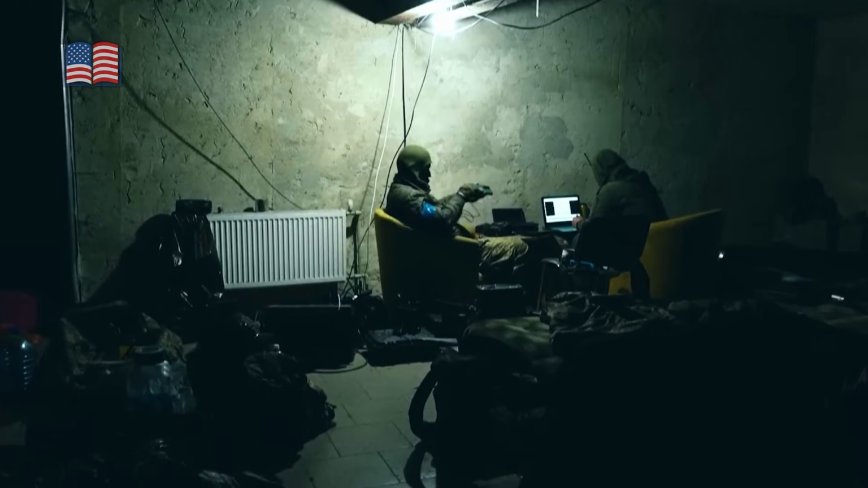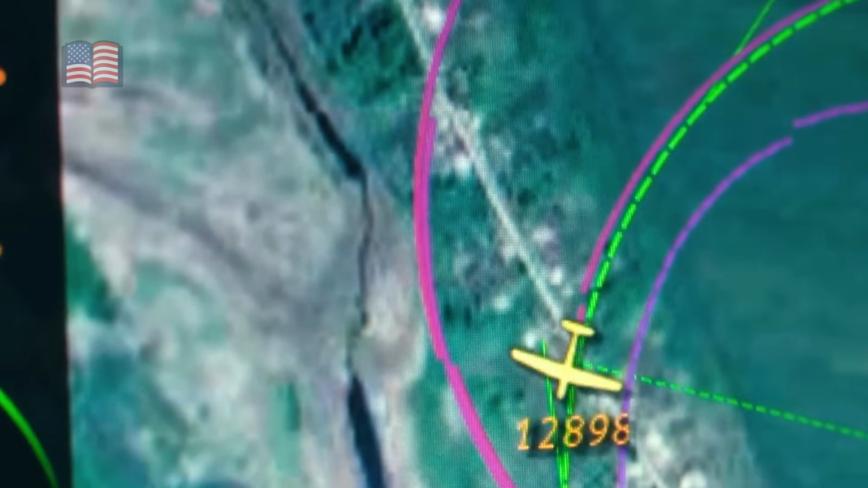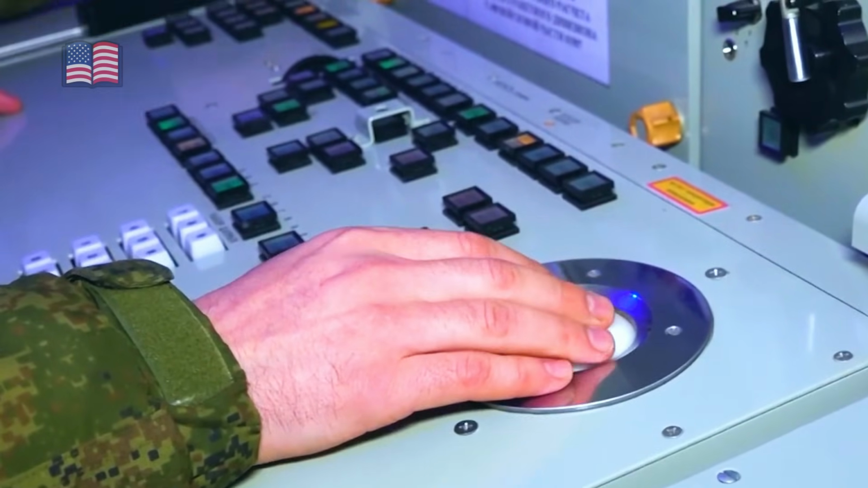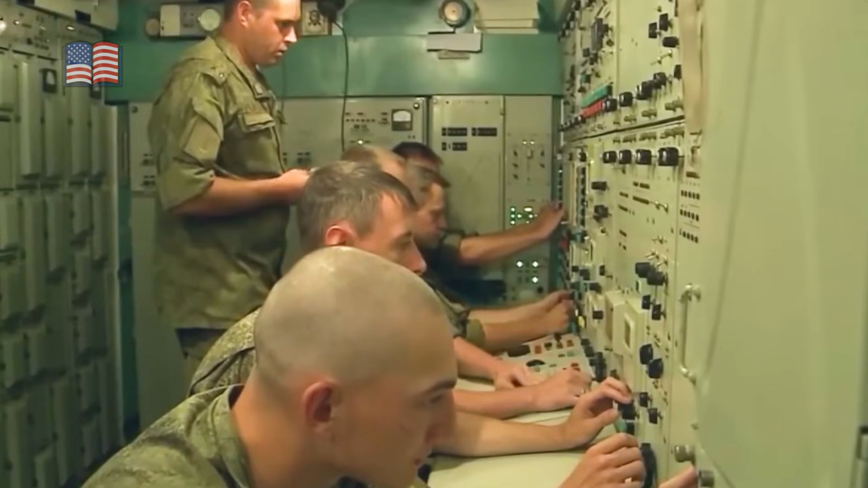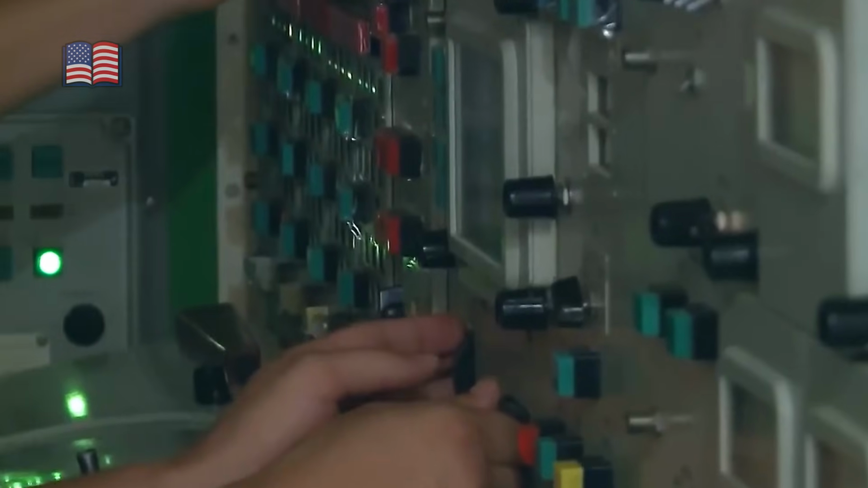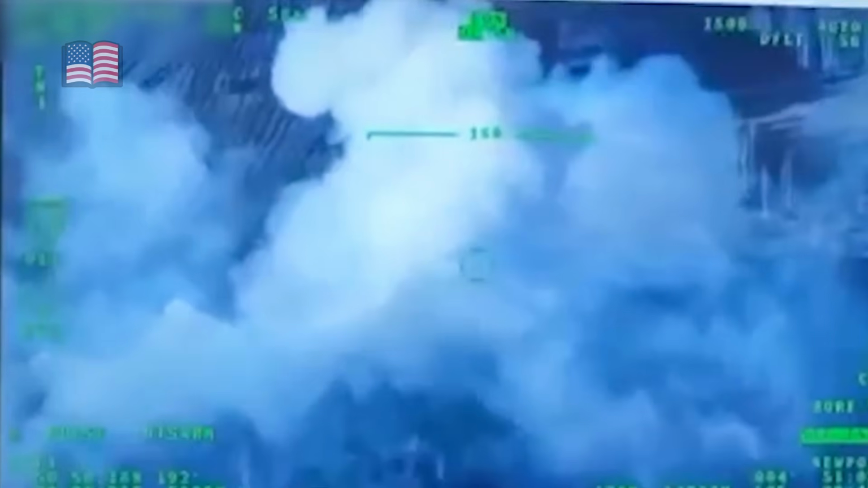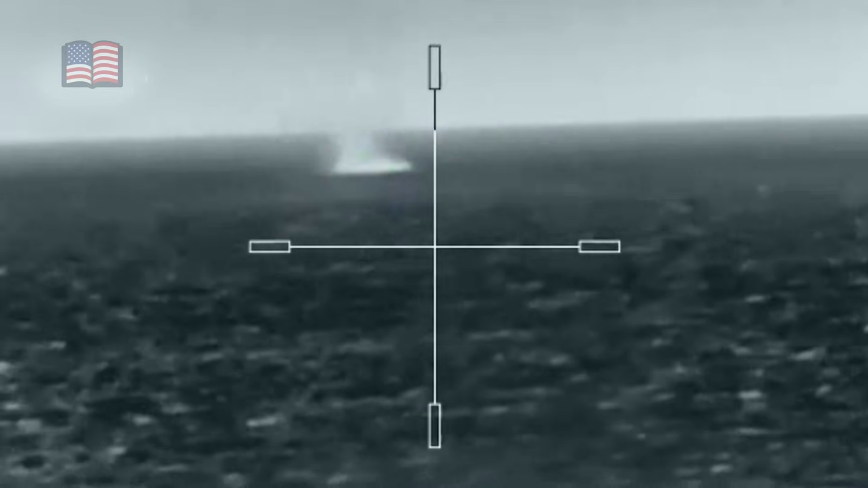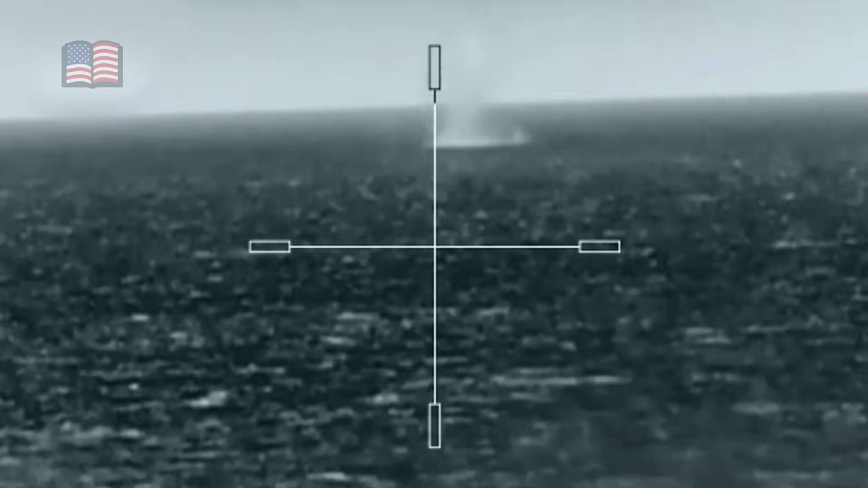One Bober's screen went black as the jamming hit, the kind of sudden silence that usually ends a mission, but the Ukrainians had planned for that exact moment. Pre-programmed waypoints took over, switching the drone into autonomous navigation, using accelerometers and optical landmarks to keep moving through the interference like a pilot flying on instruments through fog. Minutes later, the video returned, and the Bober was still on course, which meant the Russians had failed to stop it, and also revealed they were using predictable electronic doctrine.